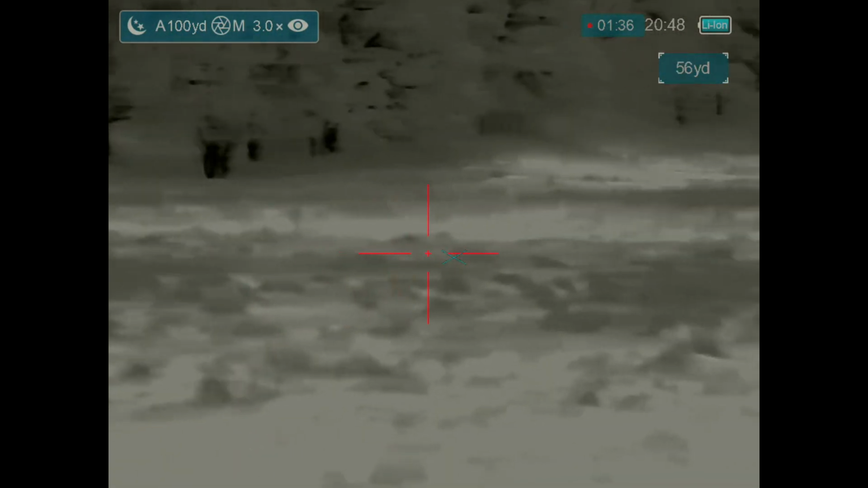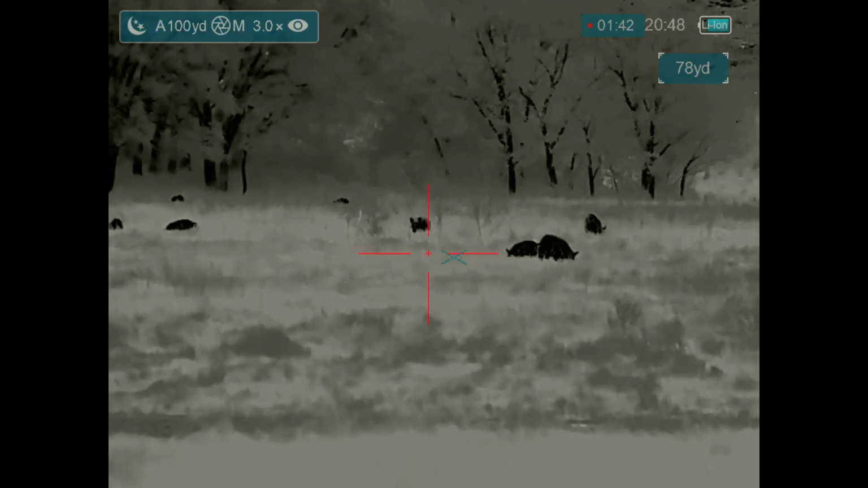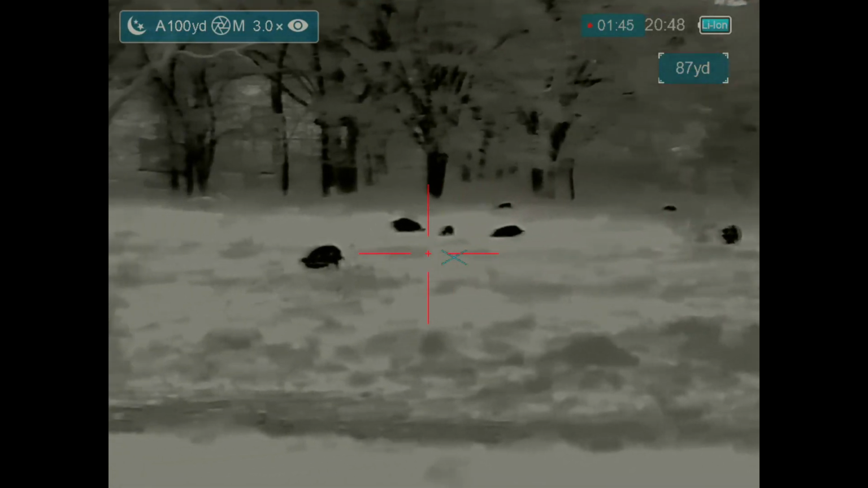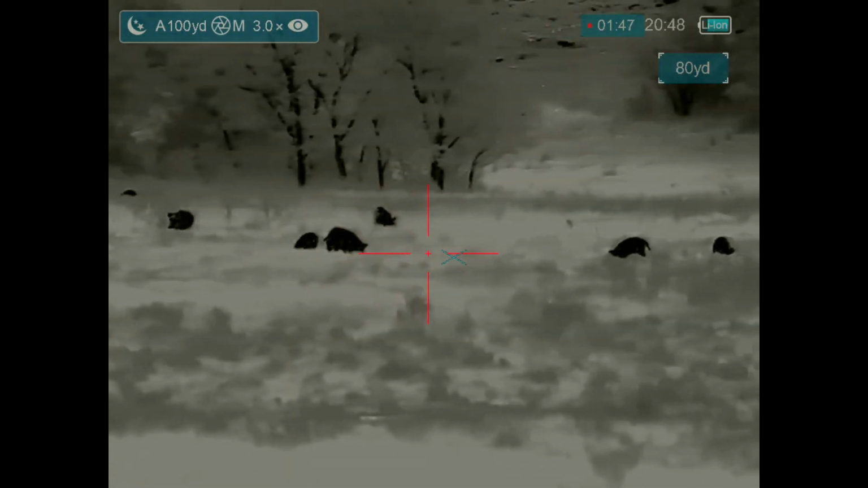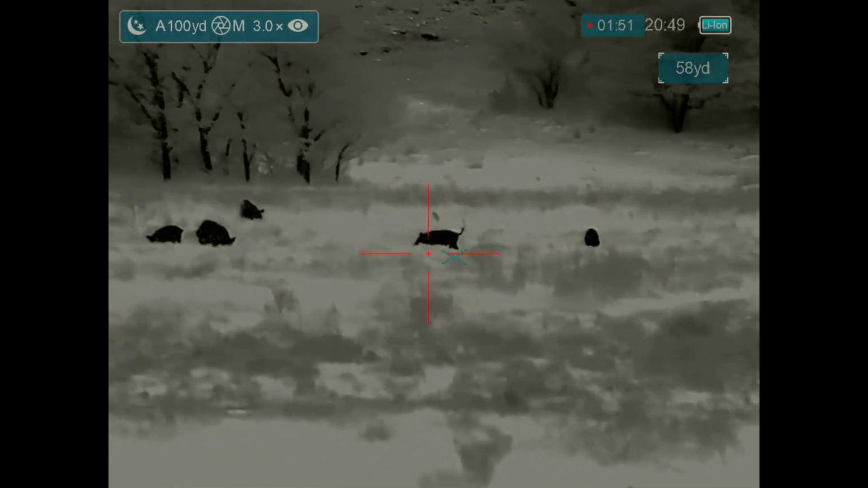In other words, making snuffle marks along the way. Here I've moved up laterally another 30 yards or so, and I've got a better view of the hogs. I've got a house way off to the left. That shouldn't be a problem. And behind the hogs I have a hillside, so I've got a nice backstop for shooting.